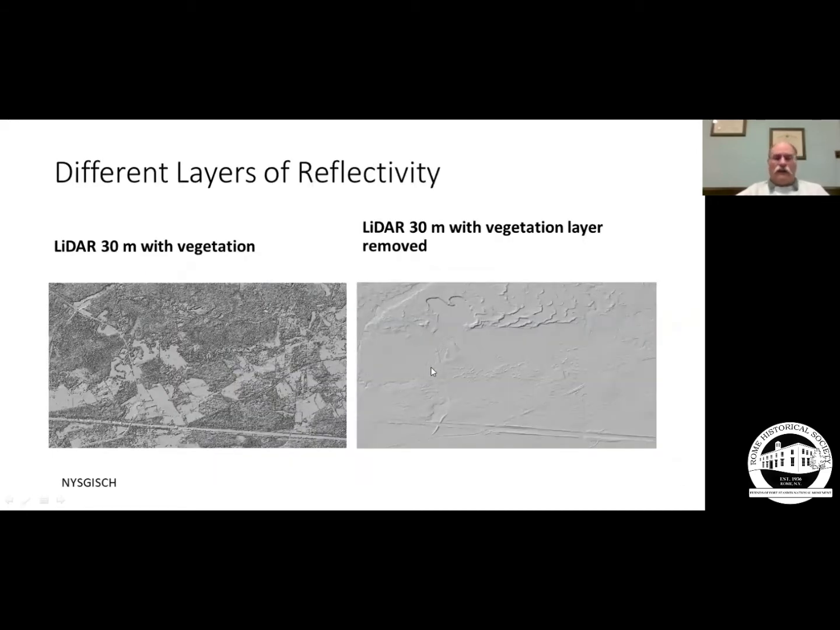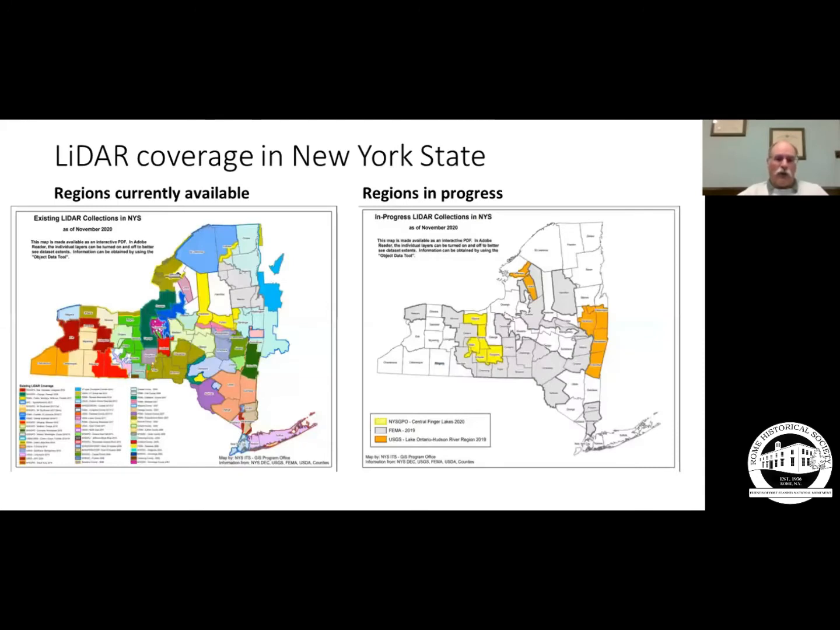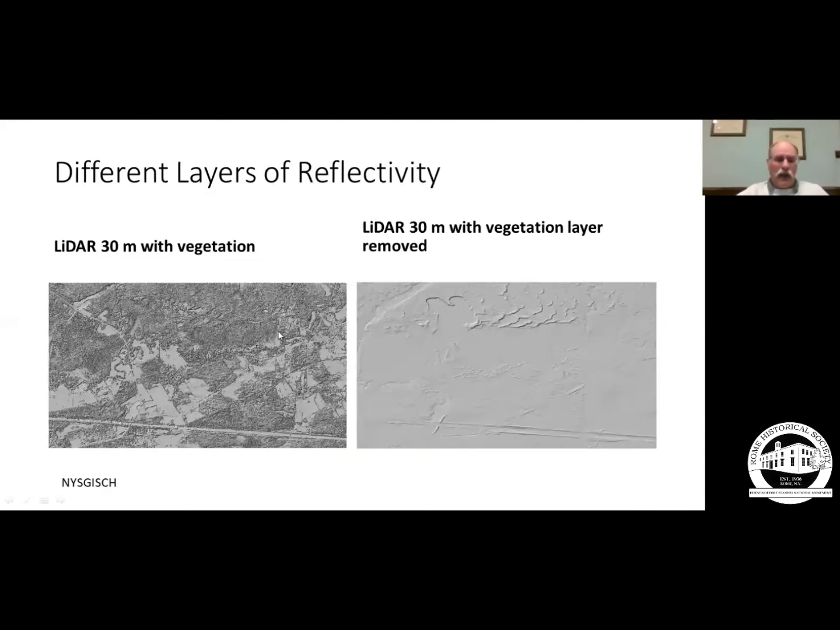What do these look like? Well, you can get the raw data from the New York State Clearinghouse, look at their ortho imagery, and here we are, the 30-meter LiDAR image. That means that it'll pick up an object to a resolution of about 30 meters.